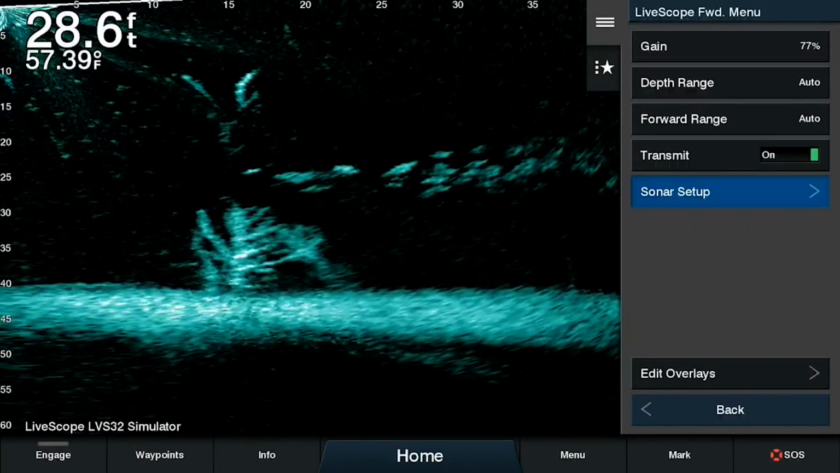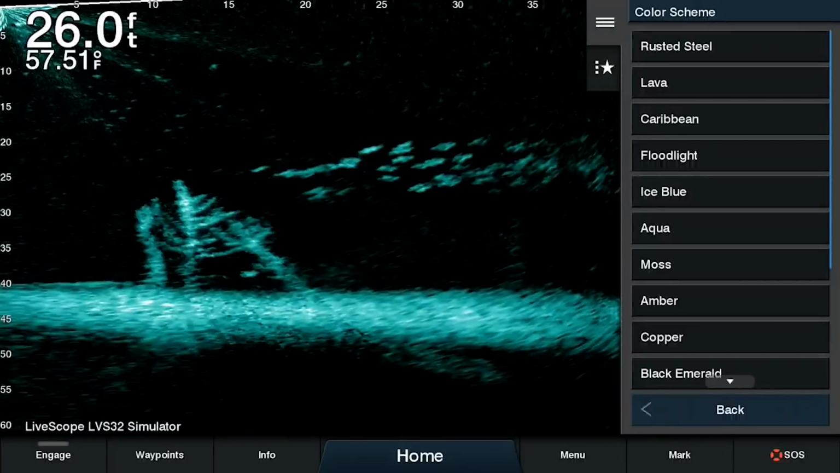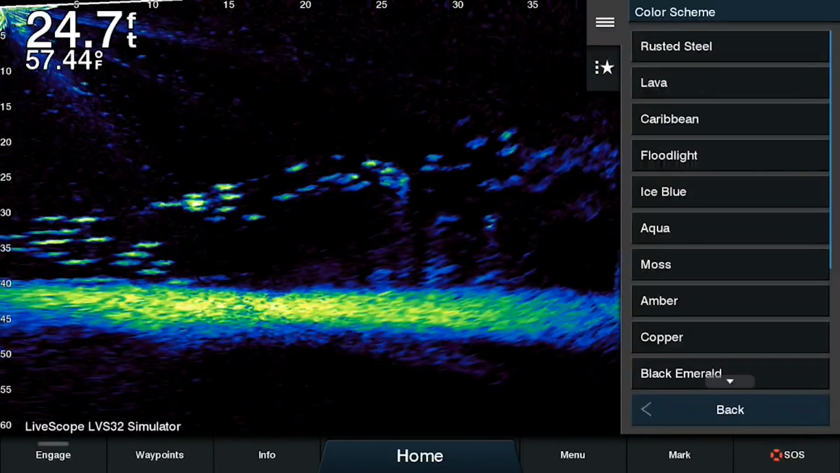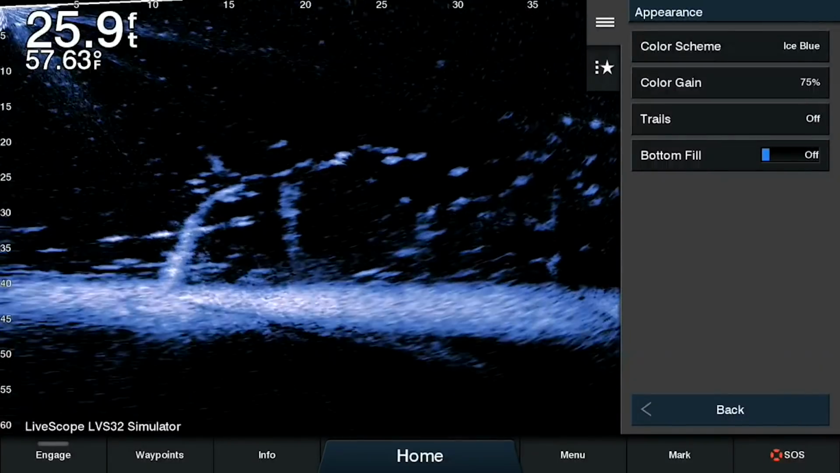So to take a look at the first feature, we'll head into the menu. Then we're going to go to Sonar Setup and Appearance and Color Scheme. And this is where we have a whole bunch of new colors available. The one we're looking at currently is Aqua. And this one here is Caribbean. This one here is Floodlight. This one here is Ice Blue, one of my favorites, along with Aqua. Those are my two favorites on the new system here.